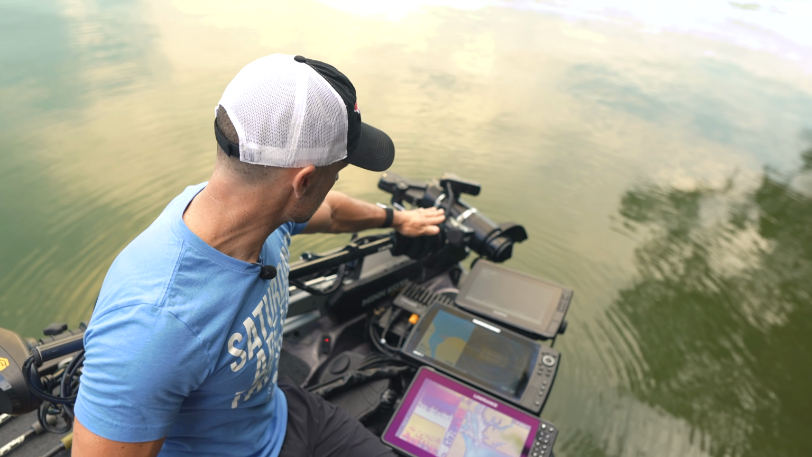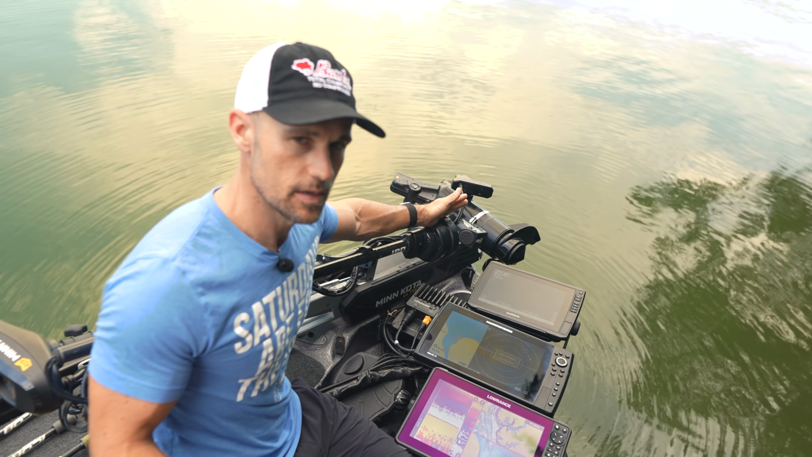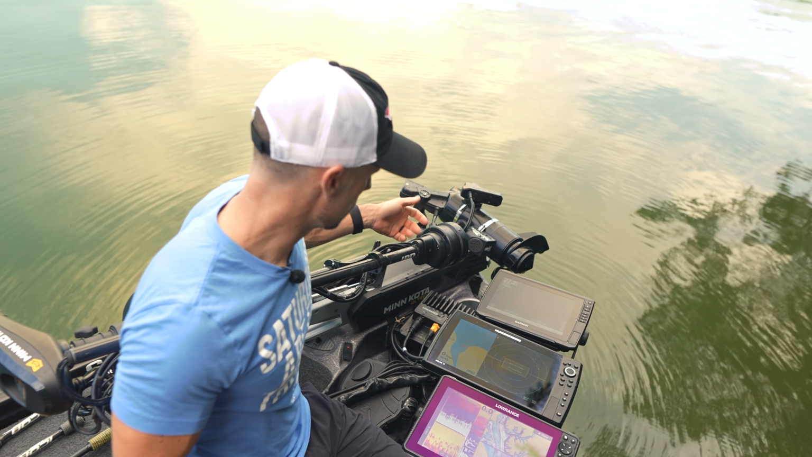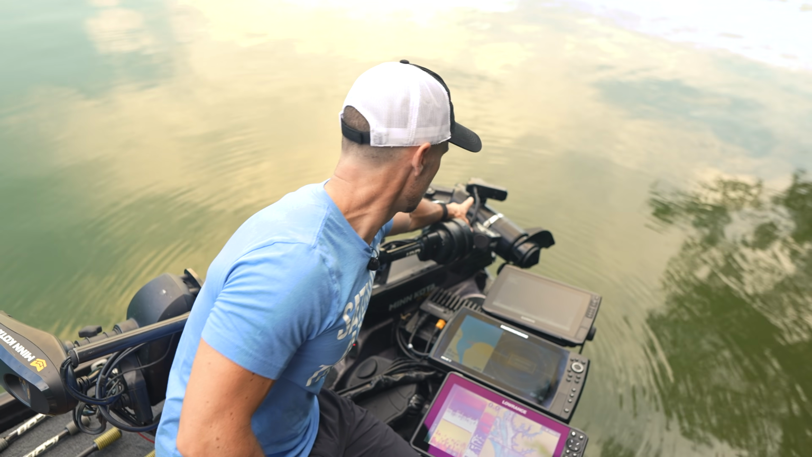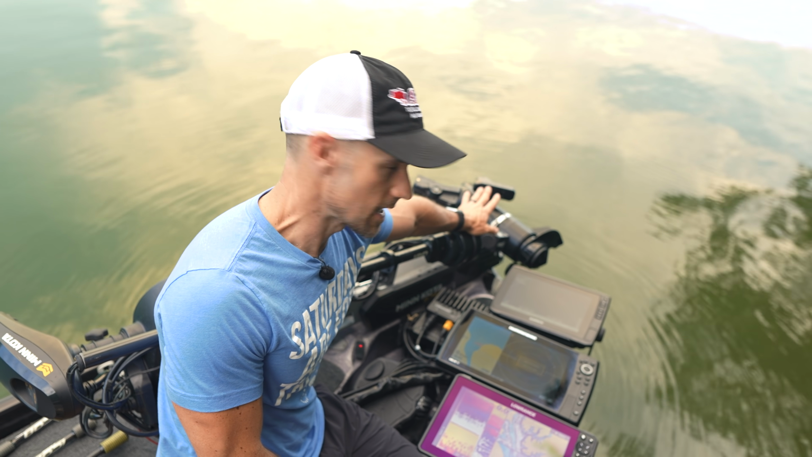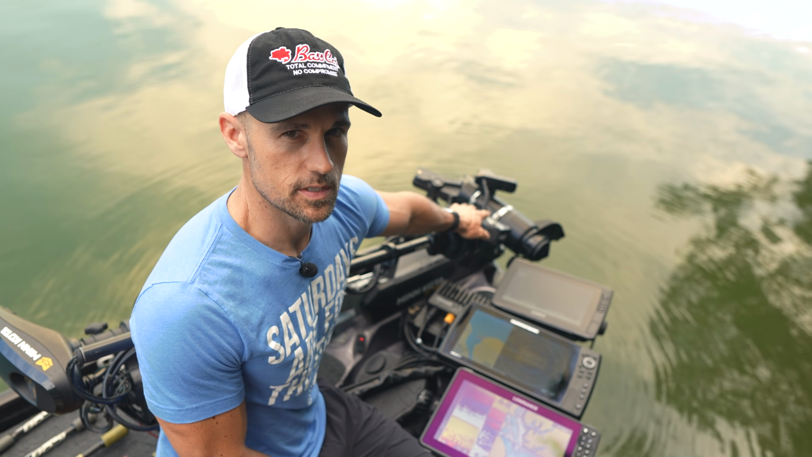But the 360, this is how I had it mounted. I would adjust it up and down depending on the depth that I'm fishing, how high and low my trolling motor needed to be. And then I ended up moving my Garmin LiveScope transducer down to the barrel of the trolling motor. I did that for one reason.